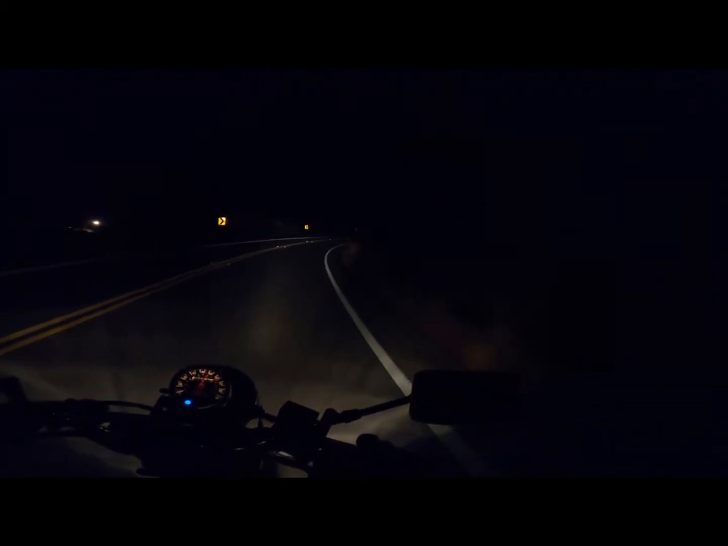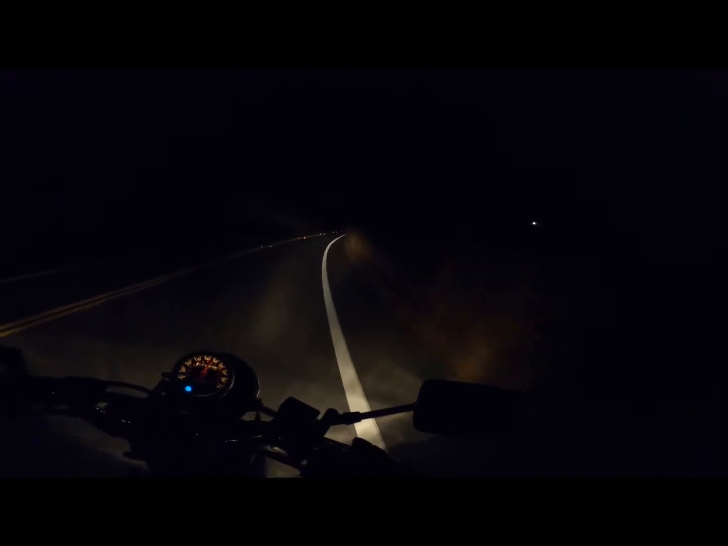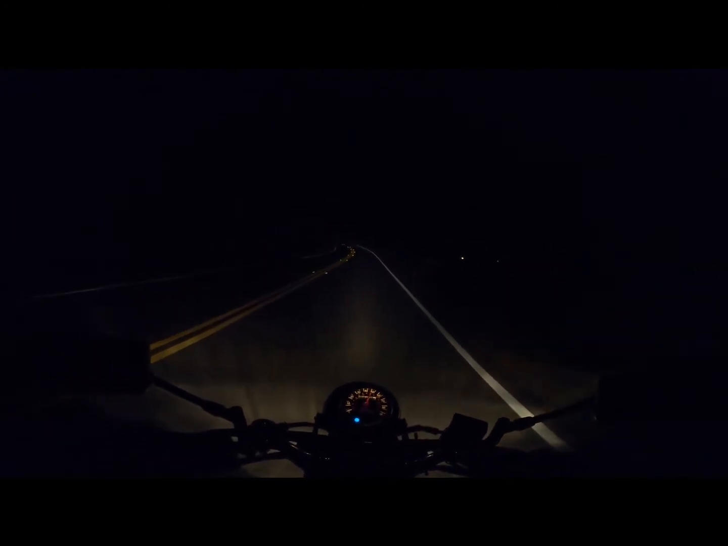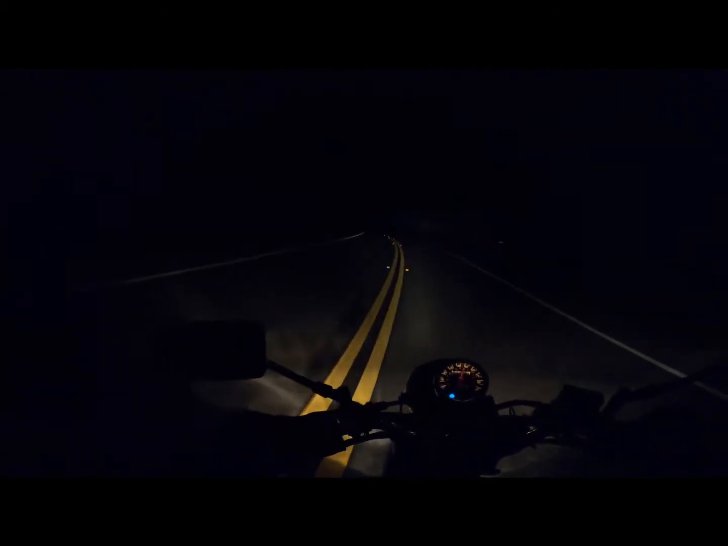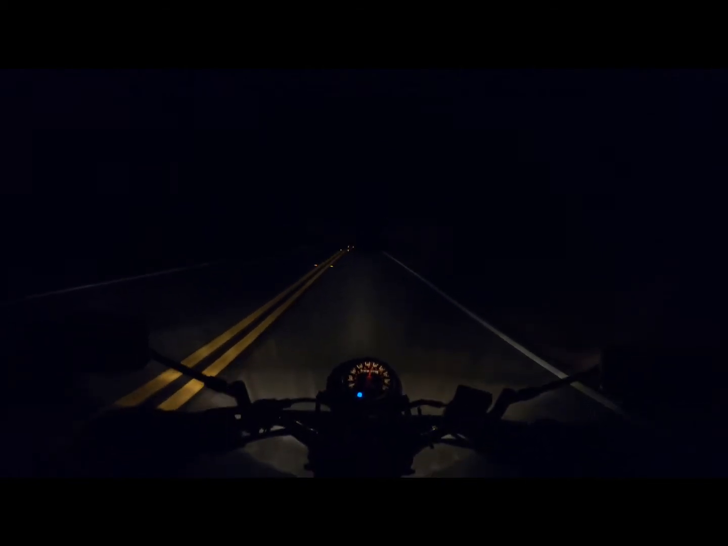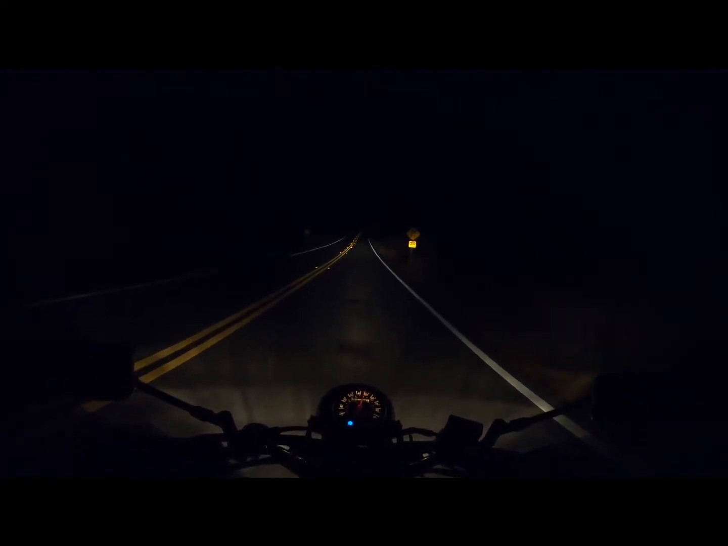But 75, it kind of doesn't like it. 75, it kind of hates it a little bit, but it definitely does it. It's like my old bike, TU250 RTG, which hated doing 55. It struggled at it. That's also kind of why I sold it and got this one, because it struggled doing 55. And I didn't like that.